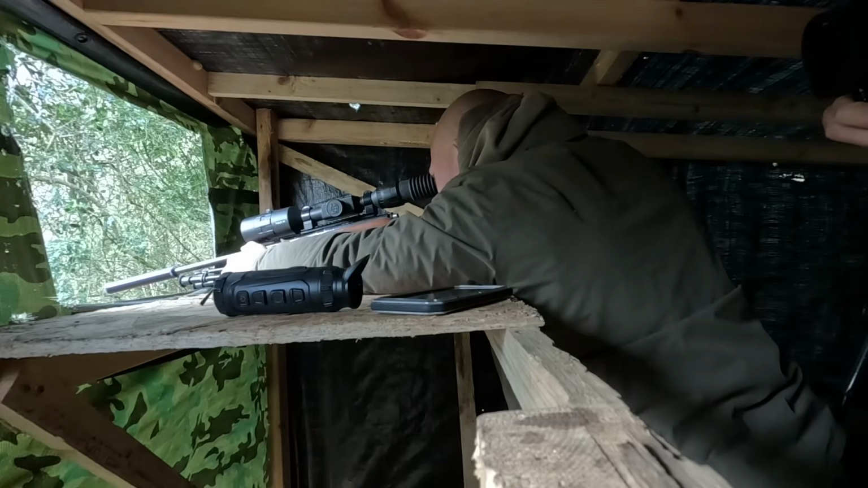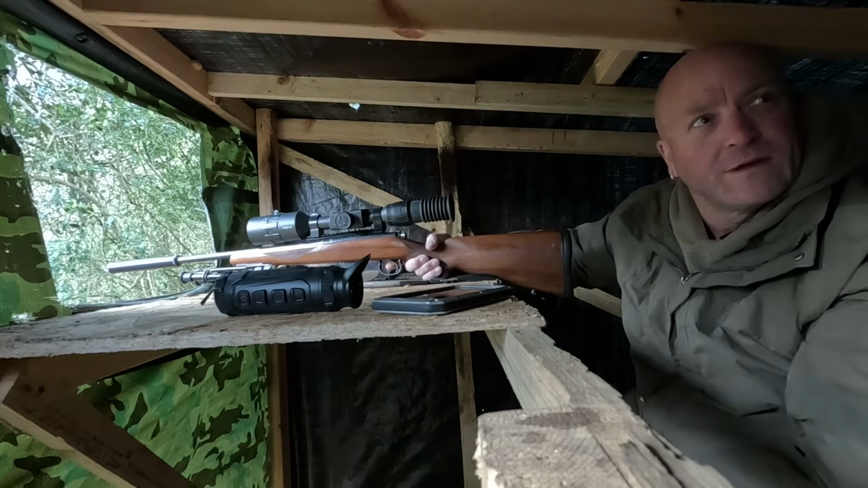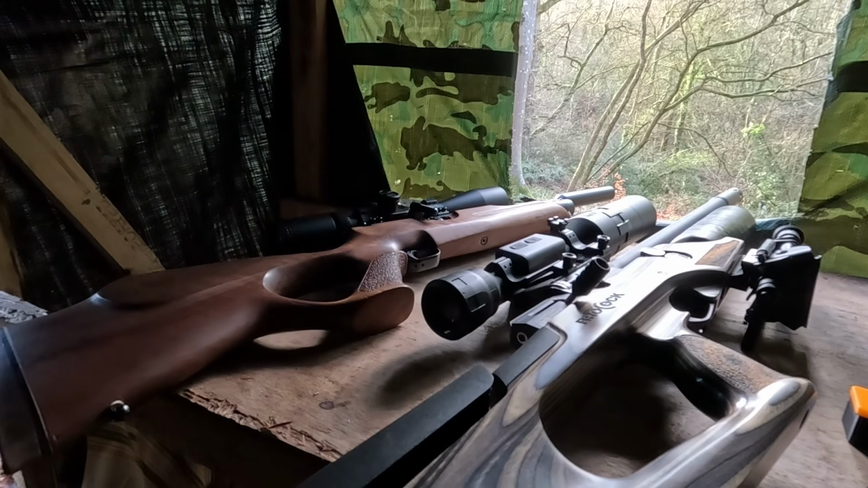That's a ferret's fed anyway, so that's good. Will you get an air rifle, Jaff? No, definitely not. I don't need one because I've got my rifles and everything. For what I do, my .22's perfect. Air rifles though, brilliant. They do the job. No problem at all. Well, they've proved it here today, haven't they?